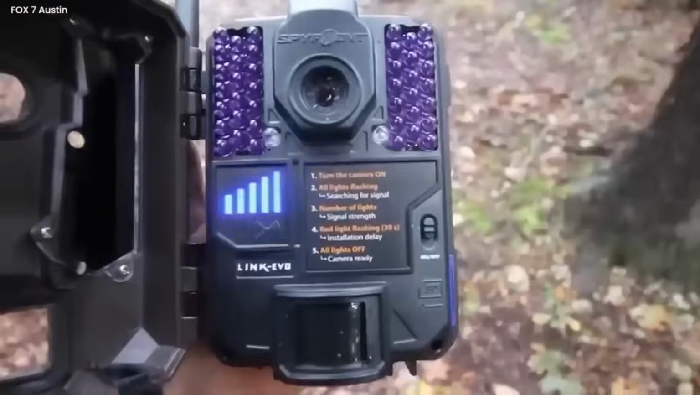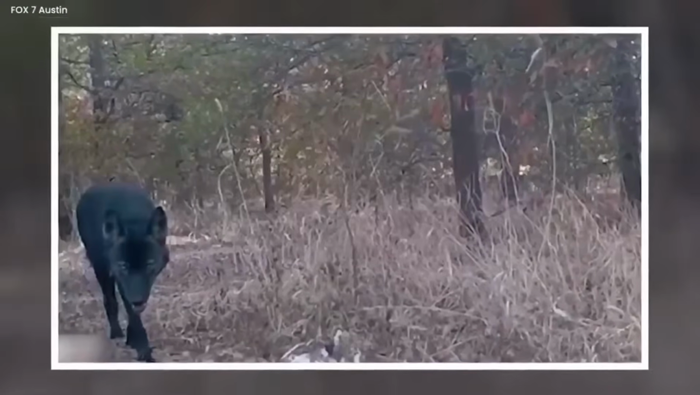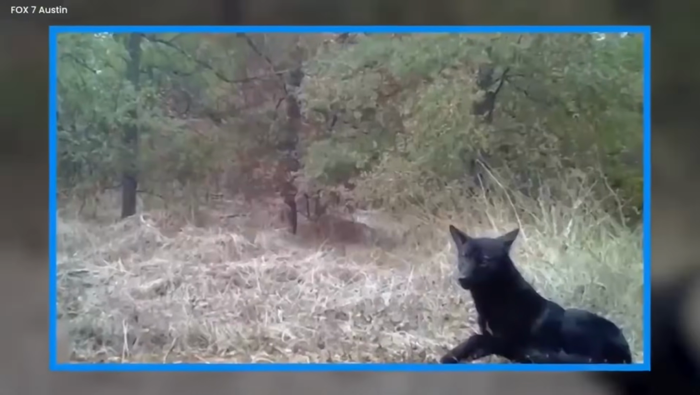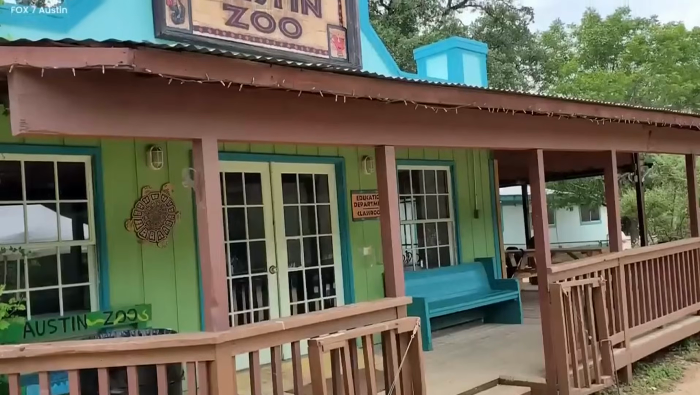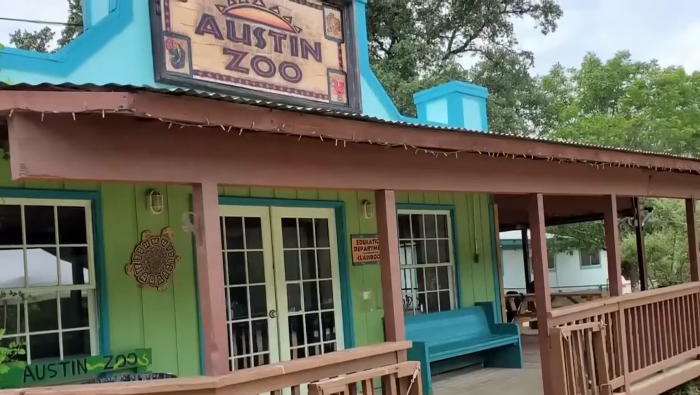One day, wildlife officers from the Austin Animal Center set up hidden cameras and captured a sight that left everyone bewildered. They filmed a black coyote standing out in its unique ebony coat, along with 3 adorable pups and a shadowy companion. It was a moment of pure astonishment. Even the wise keeper of the Austin Zoo, who knew the secrets of the wild, was humbled by this extraordinary sight.